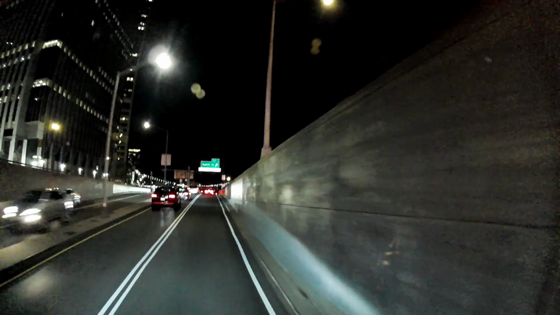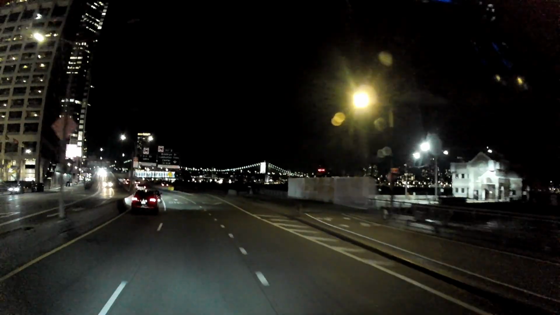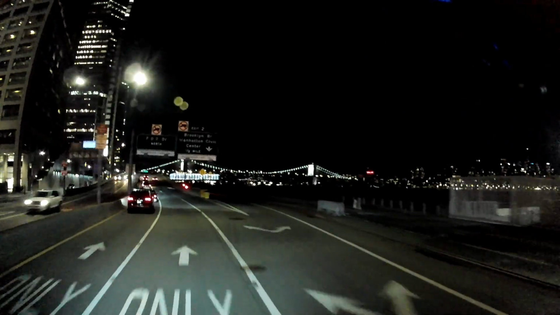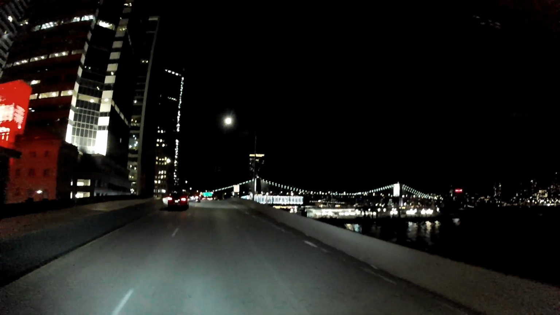As we roll along the East River, the skyline lights up on our left, and ahead of us, we start passing under some of New York City's most iconic bridges. First up, the Brooklyn Bridge. Over a century old, still standing strong and glowing beautifully at night. Next, the Manhattan Bridge.